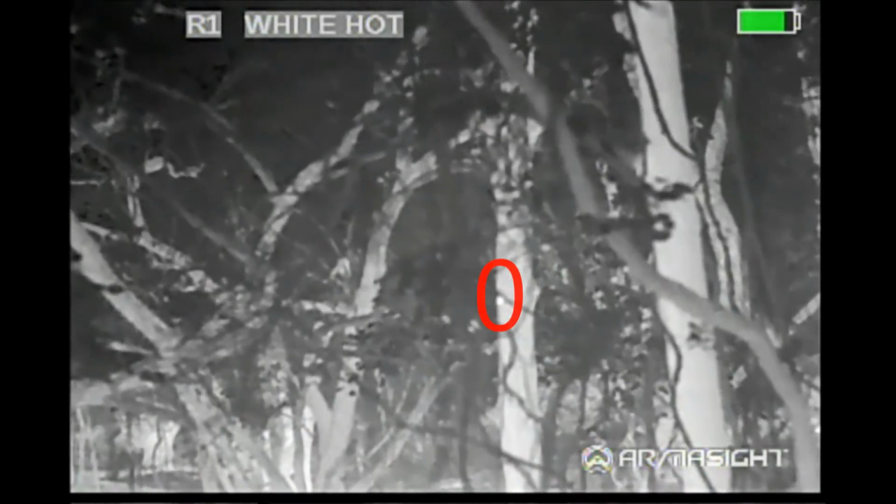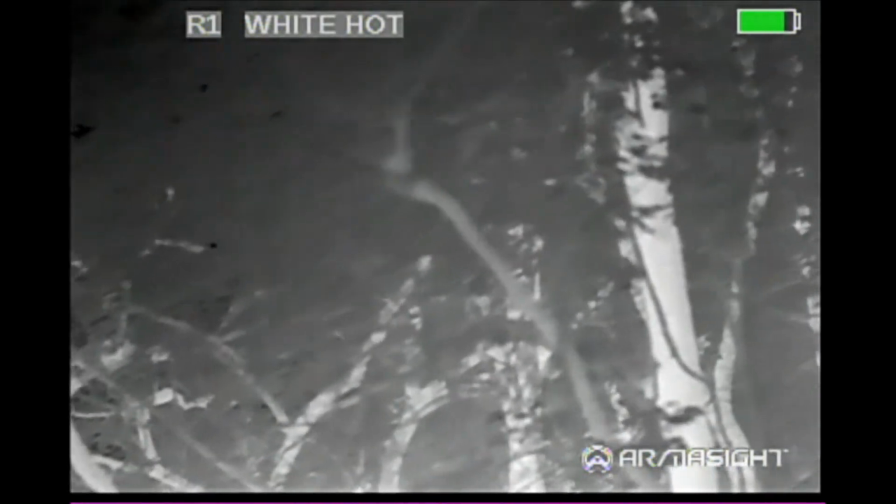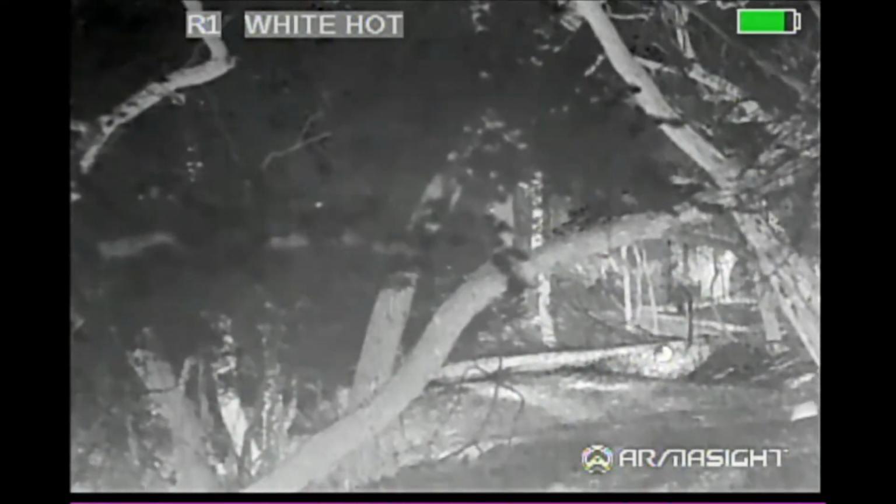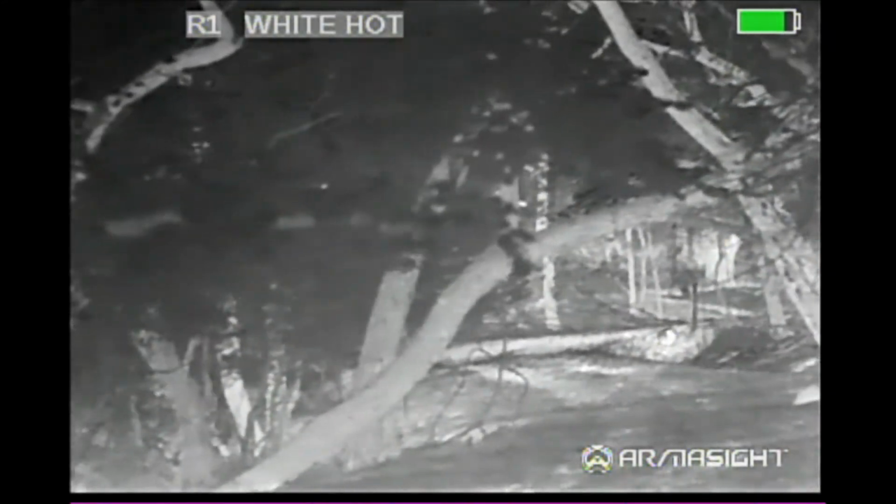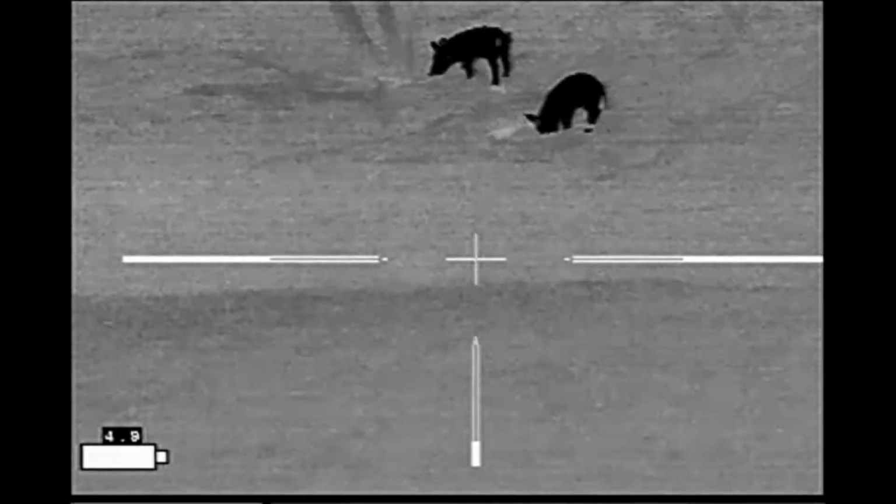The most entertaining animal of the night was flying squirrels. I watched them several times and finally caught this on video, where they would climb up a tree and then launch themselves out of it and sail across to another tree. That is so cool.